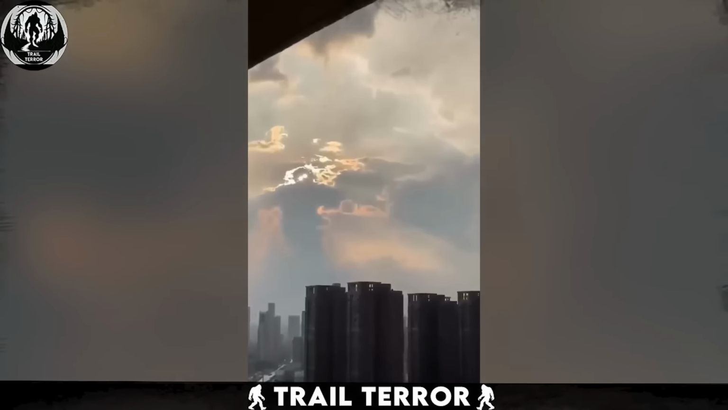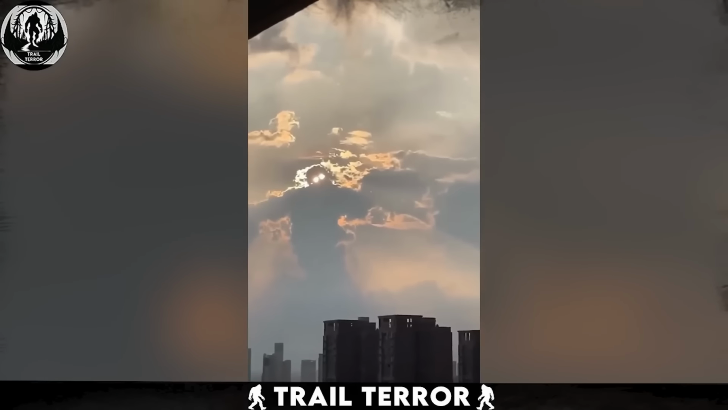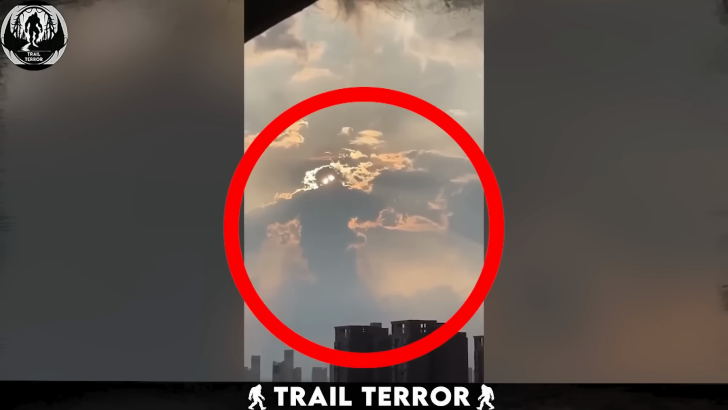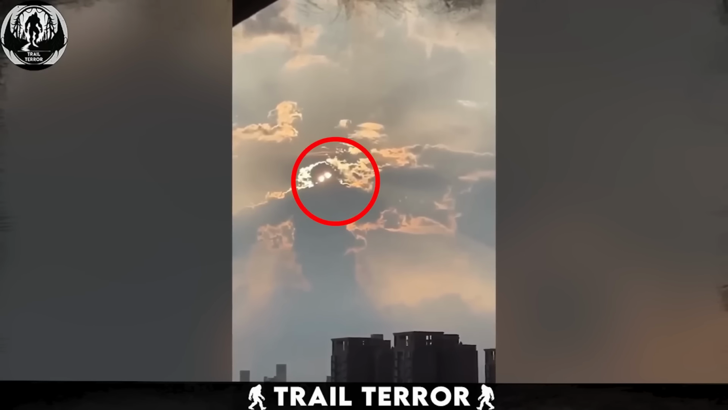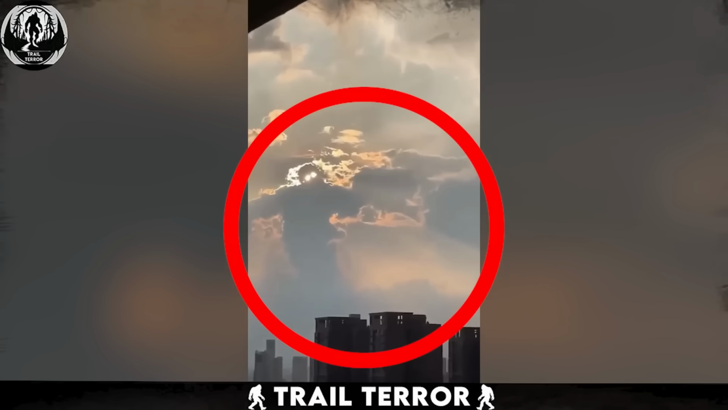This footage, captured by the apartment owner, offers a stunning view of the city skyline against a backdrop of beautiful clouds. But wait, what's that bizarre figure lurking in the sky? With two large gleaming eyes and a humanoid body with arms, it almost appears as though something is peering down directly at the cameraman.